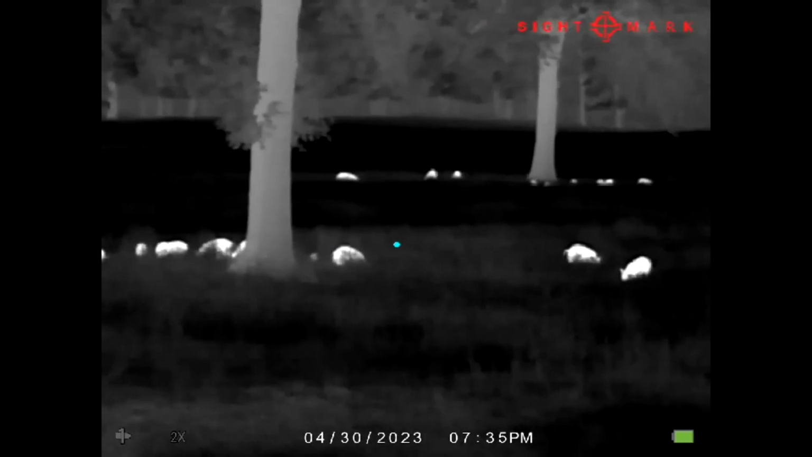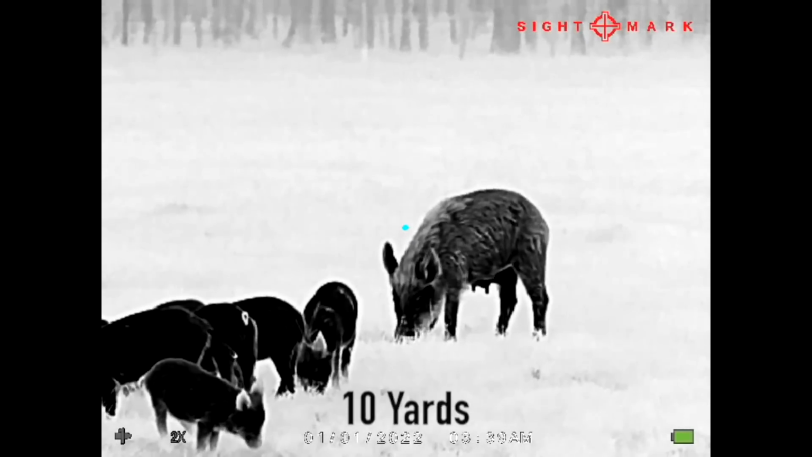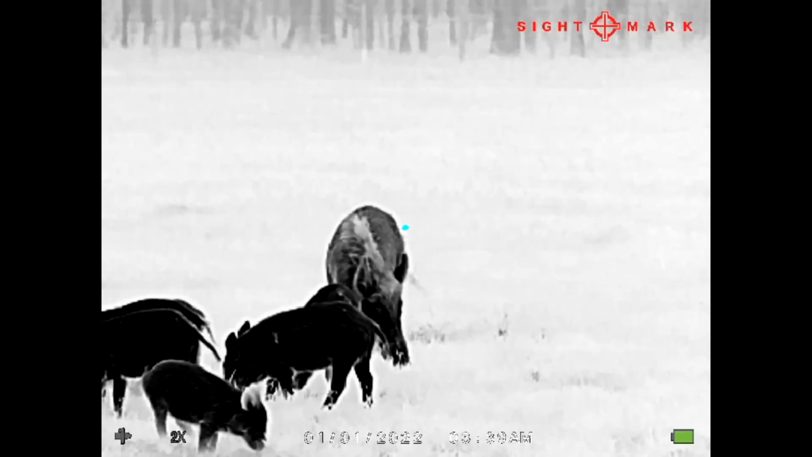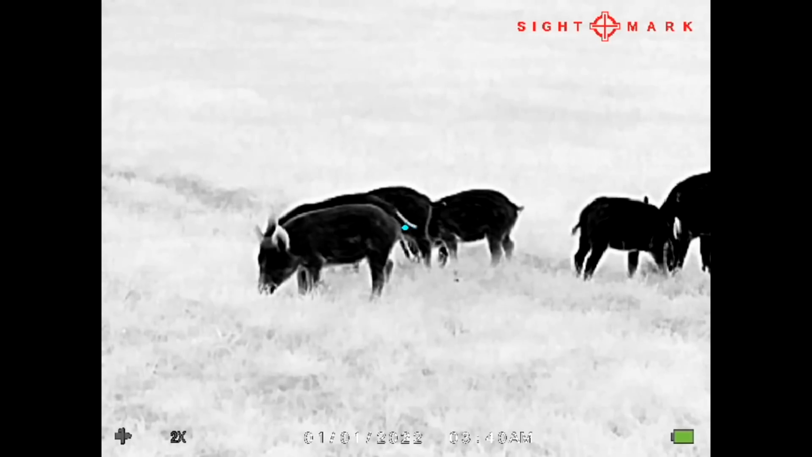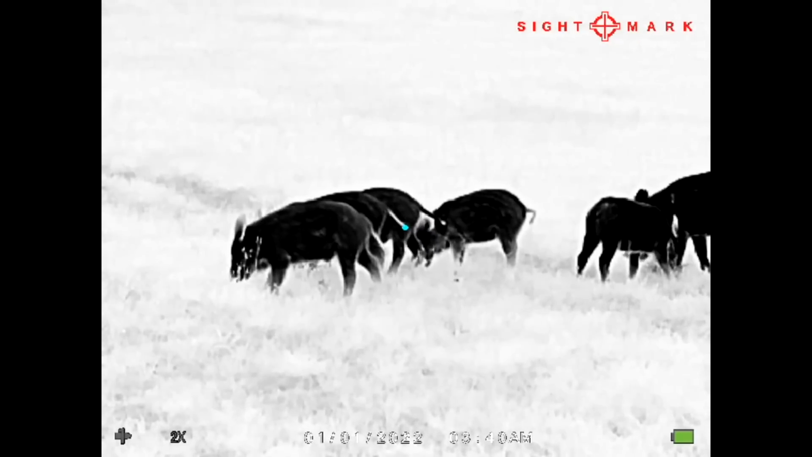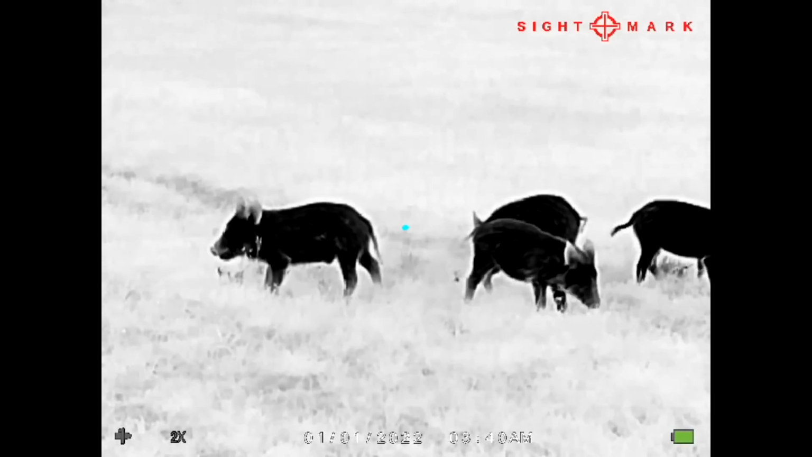So it's got video and audio recording. A lot of people are going to ask. The video and audio is recorded to an SD card that is removable. Now that is a card that is not provided with the scope. So you just got to run down to Walmart or any other store. You can find them anywhere. It's a mini SD card, and that's what the videos are going to record to.